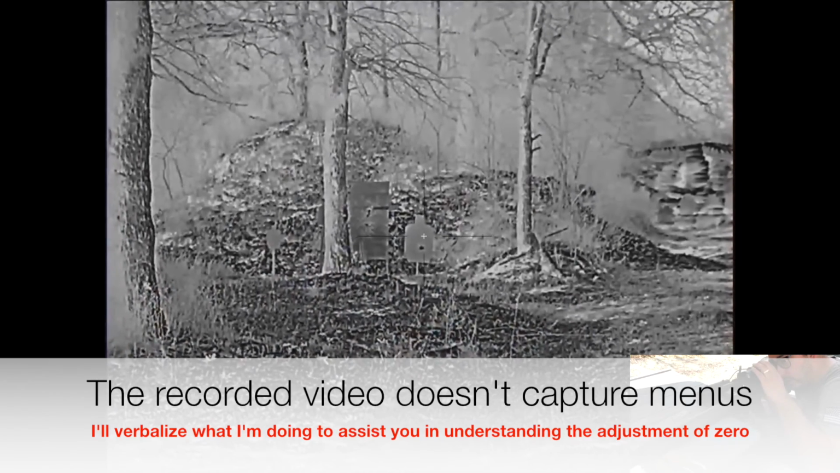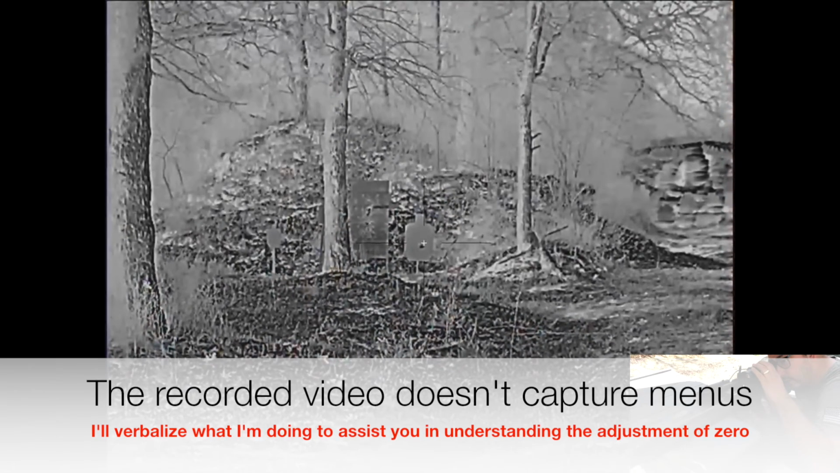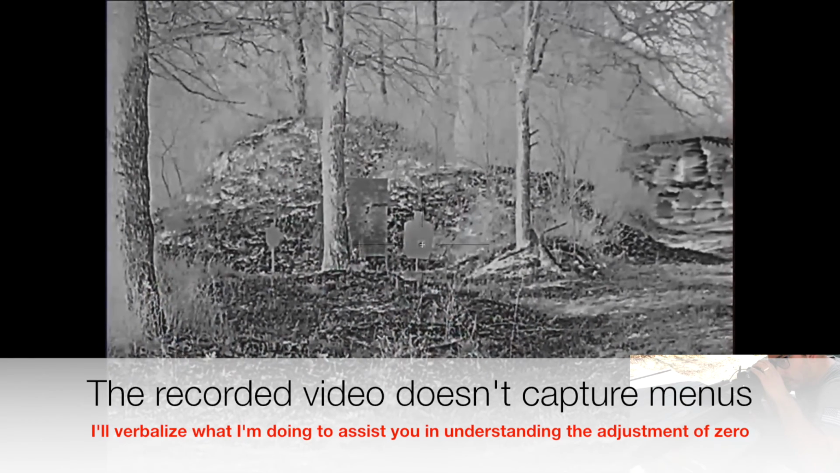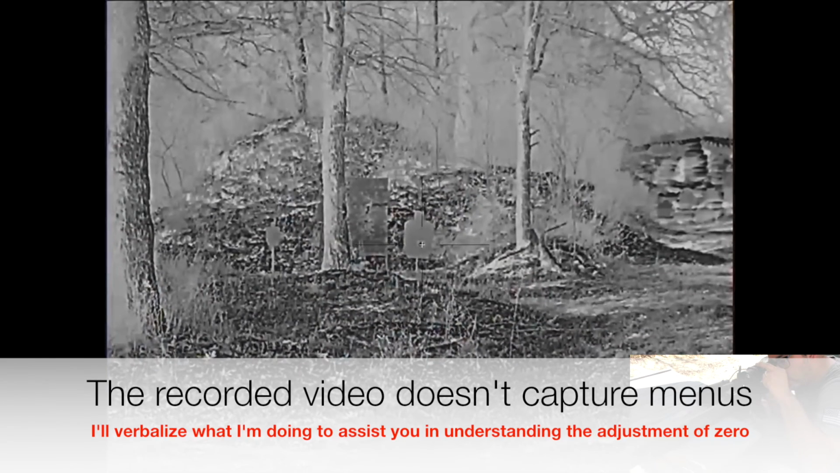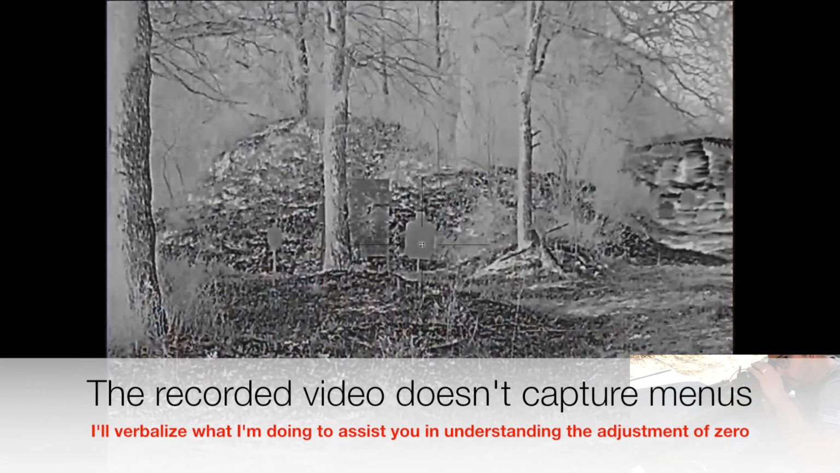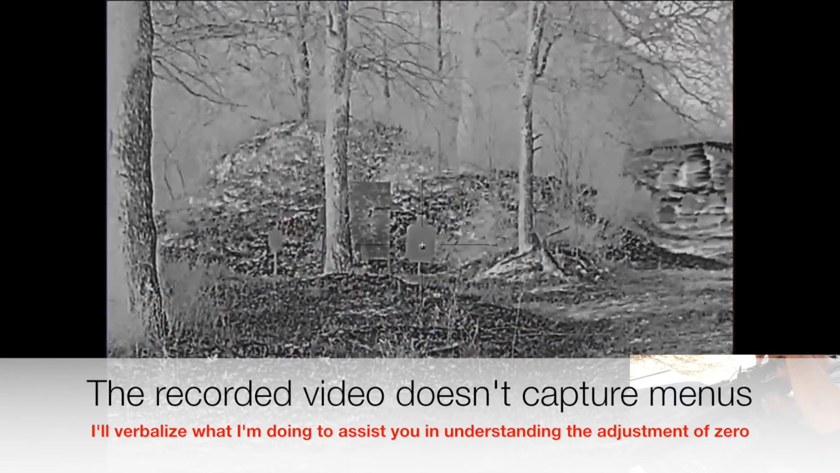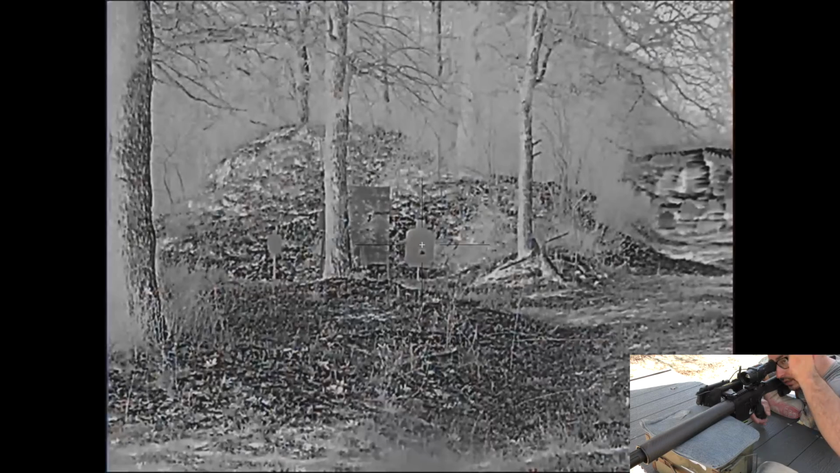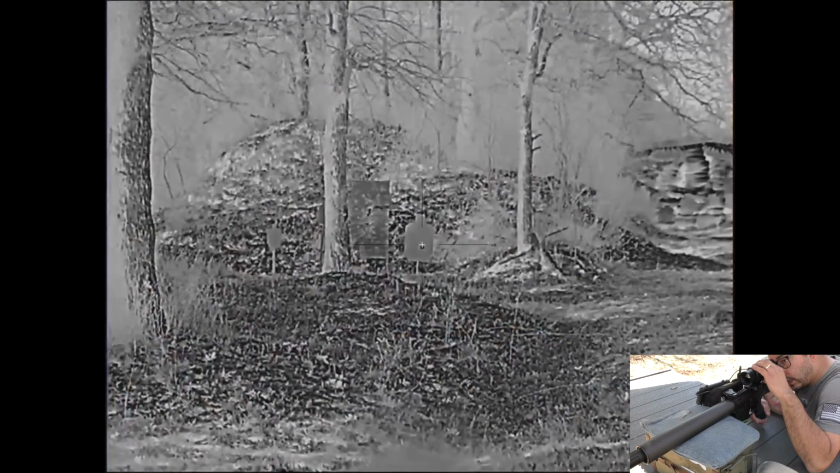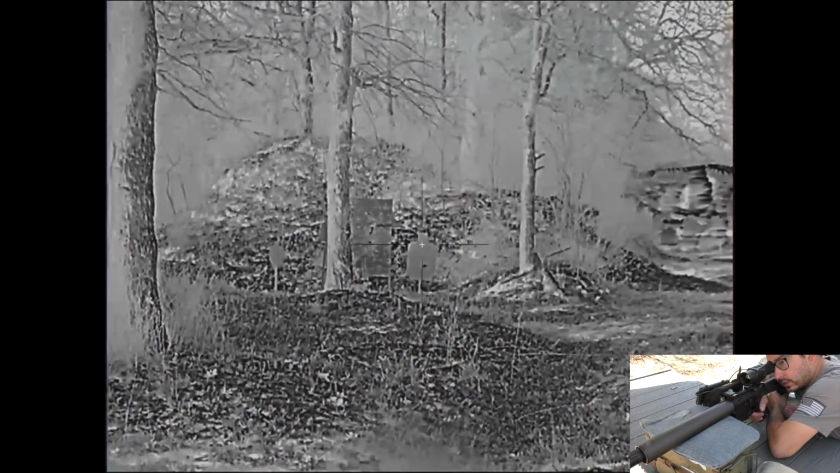And then using your button combinations here, you want to put your crosshair over the point of impact that you just had. I think that's going to be pretty close. Once you have it established, for right now, temporarily, I'm at left, right, 1.54 inches, up, down, minus 10.08 inches. And then I'm going to lock that in by pressing and holding the middle button. It remaps the reticle to where you adjusted it. And now we're going to take a confirmation shot, at the base of the neck.